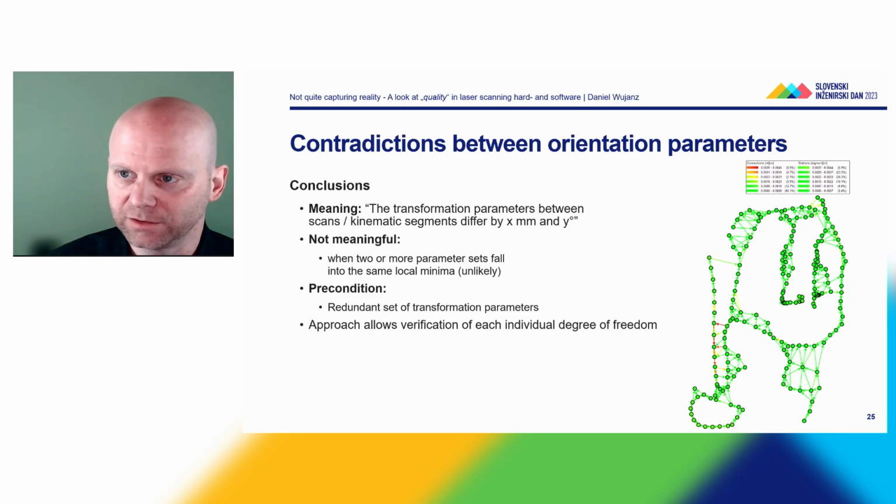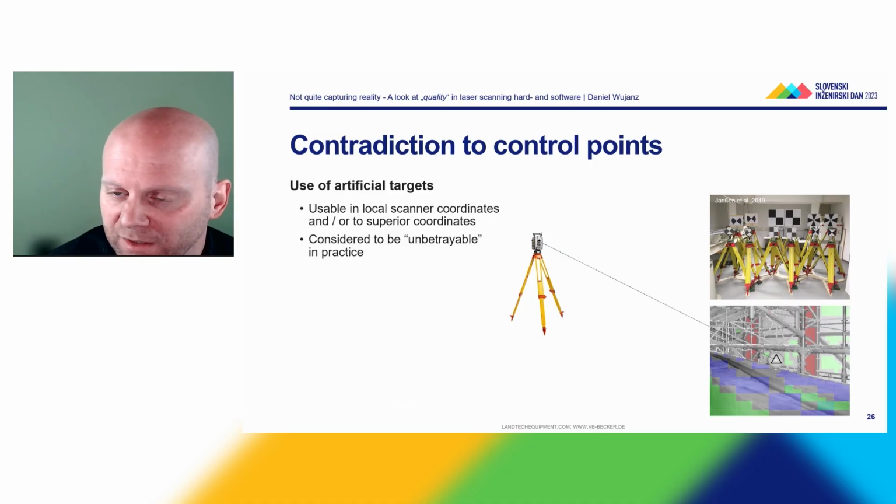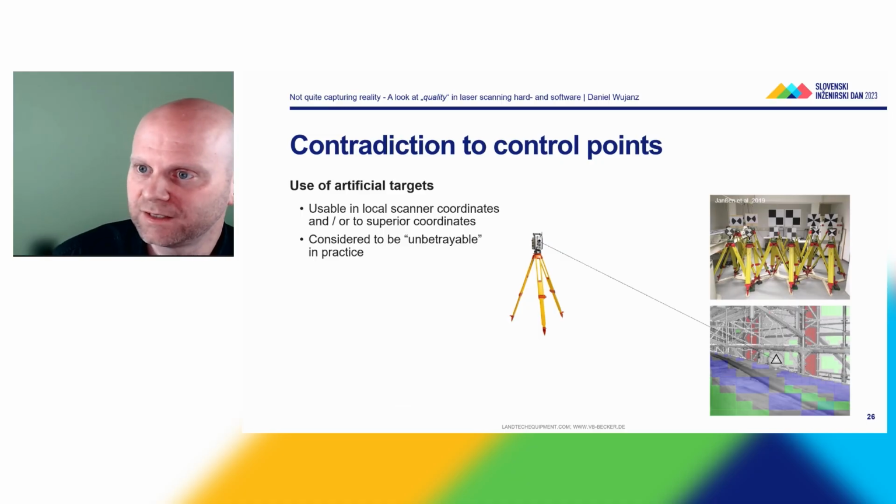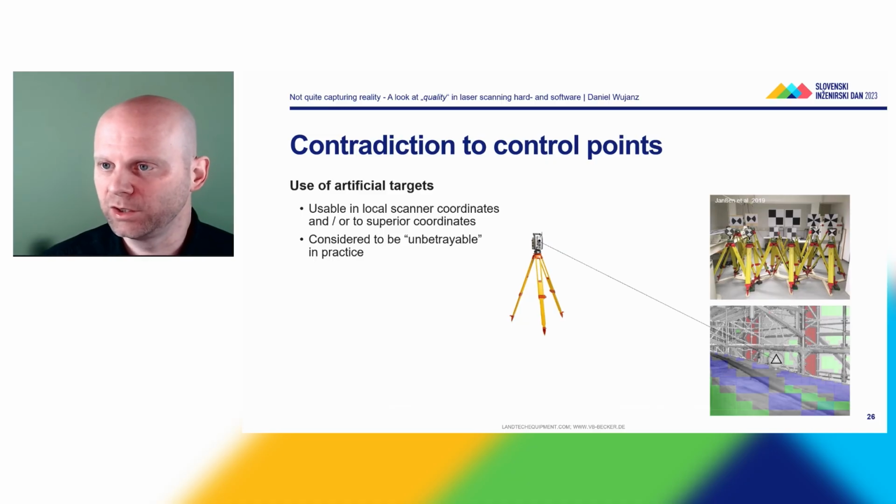And now let's come to the gold standard in quality assurance in laser scanning, which is artificial targets. Artificial targets are still used, despite the fact that of course it takes manual effort to bring them into object space, but still they are used a lot because they are considered to be unbeatable in practice for quality assurance. You can use them in 2 different ways. First of all, you can use them in a local fashion, so you can use these different targets.